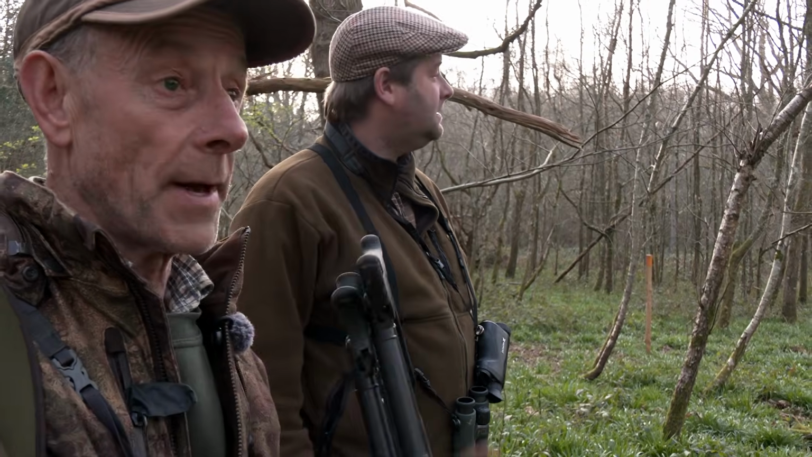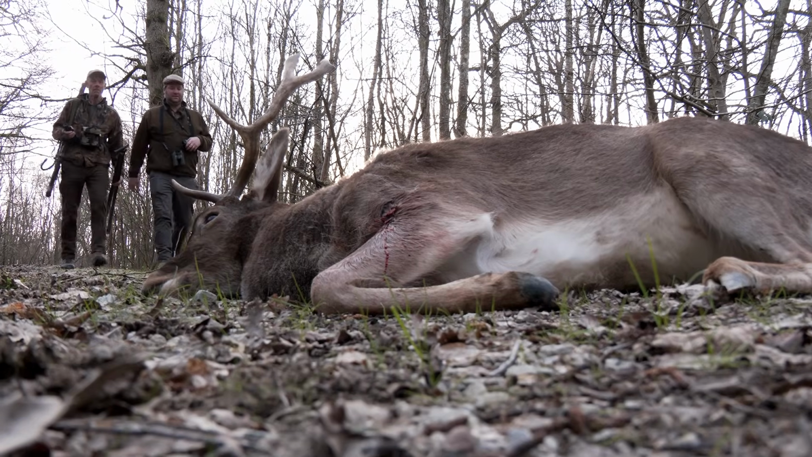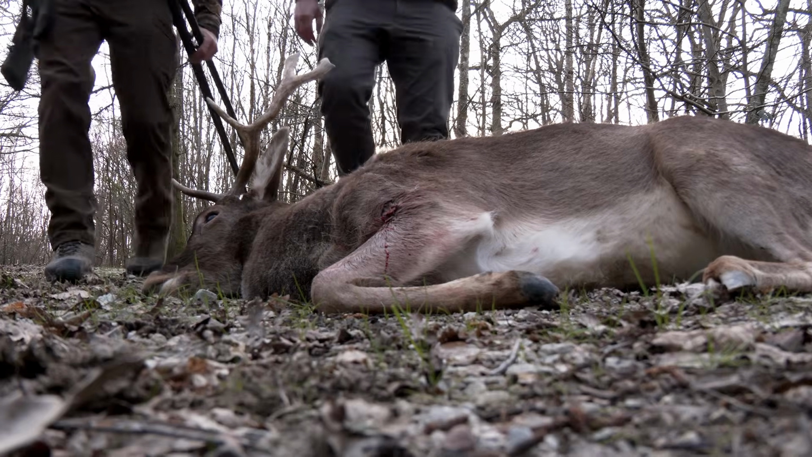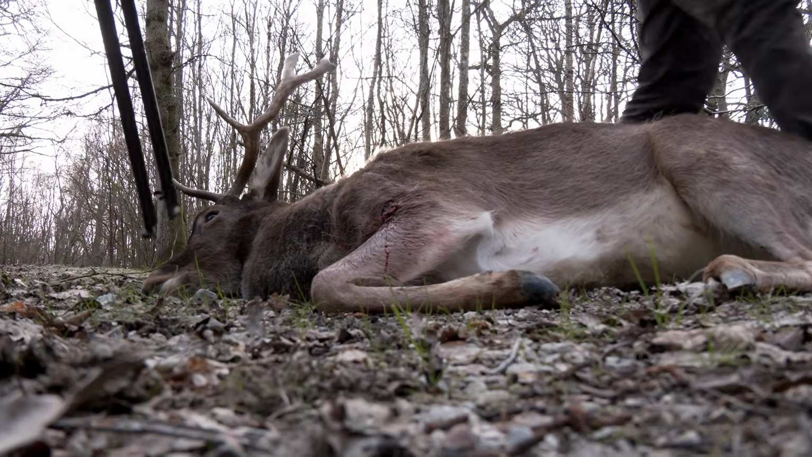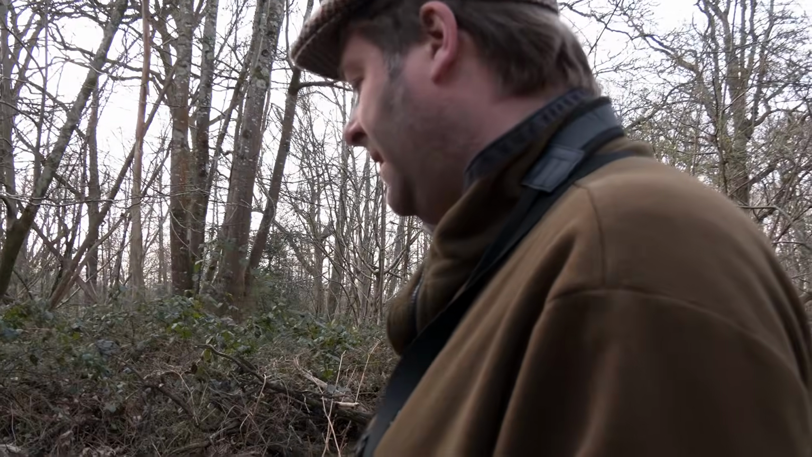Should we go and have a look? Yeah. Okay. Our buck runs and we find it 25 yards behind, conveniently lying on the track. Will, so ideal cull? Yeah, perfect. We get some really good bucks in here.